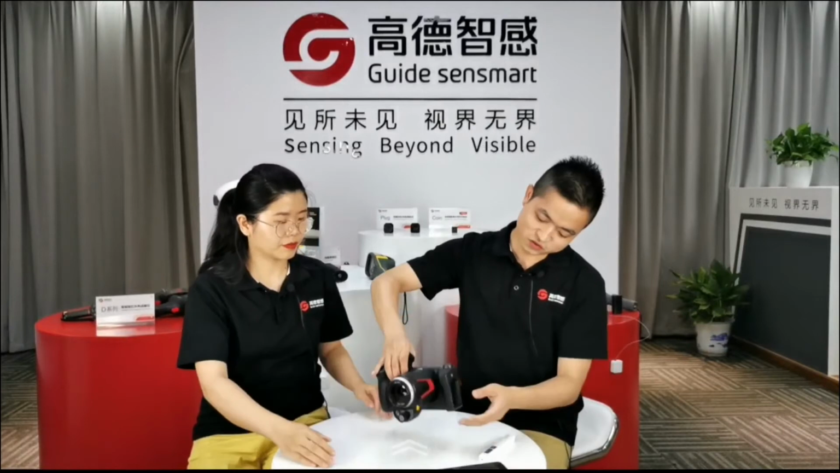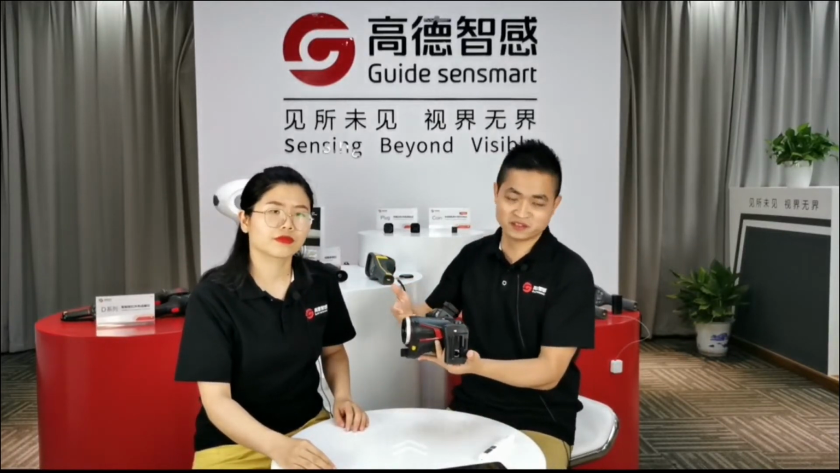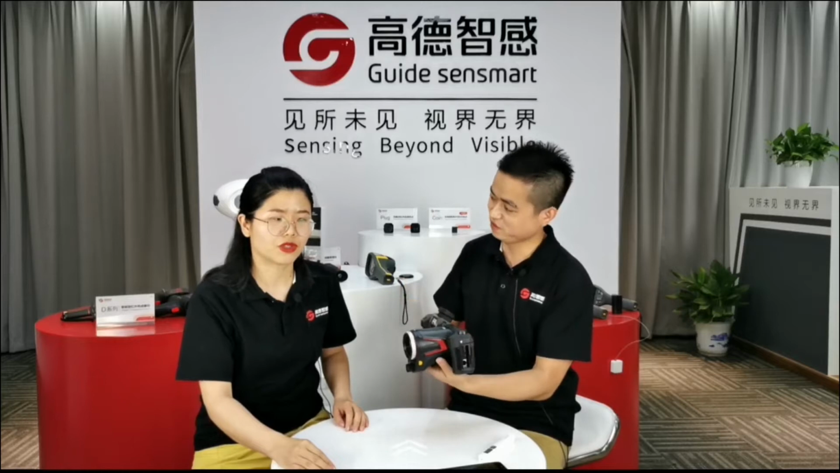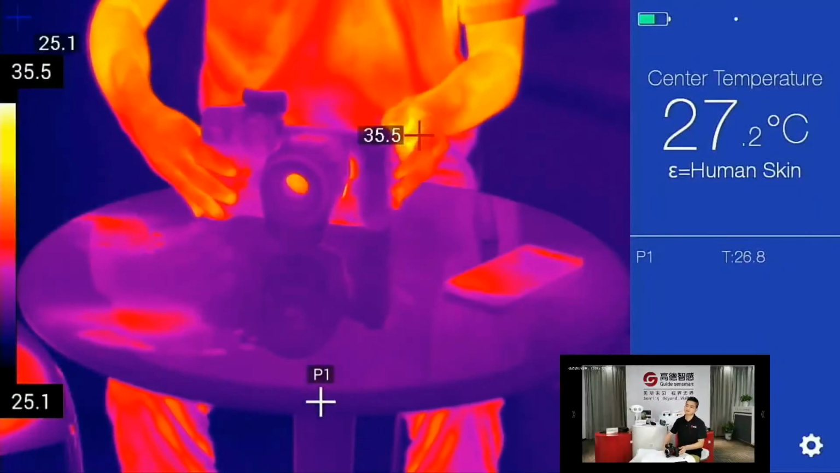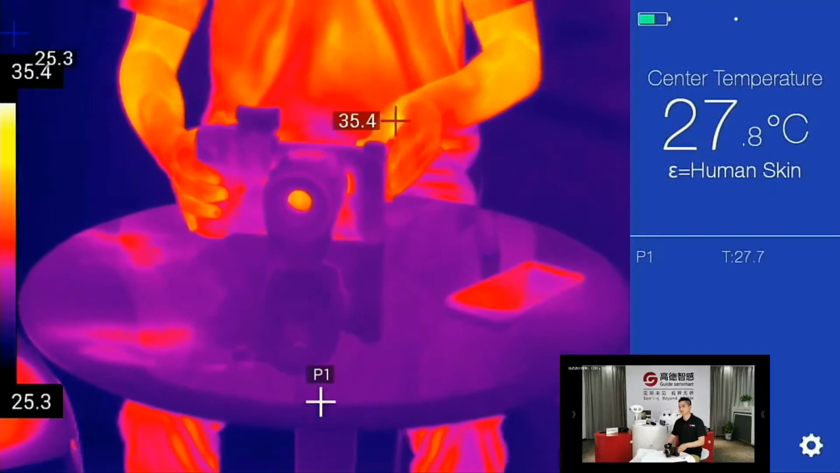And here we also have the HDMI output for the video, so you can connect it to a TV or some other displays to see the thermal imager. We will show you here. Mr. Shi, could you please help us to transfer the image on the computer to the audience?